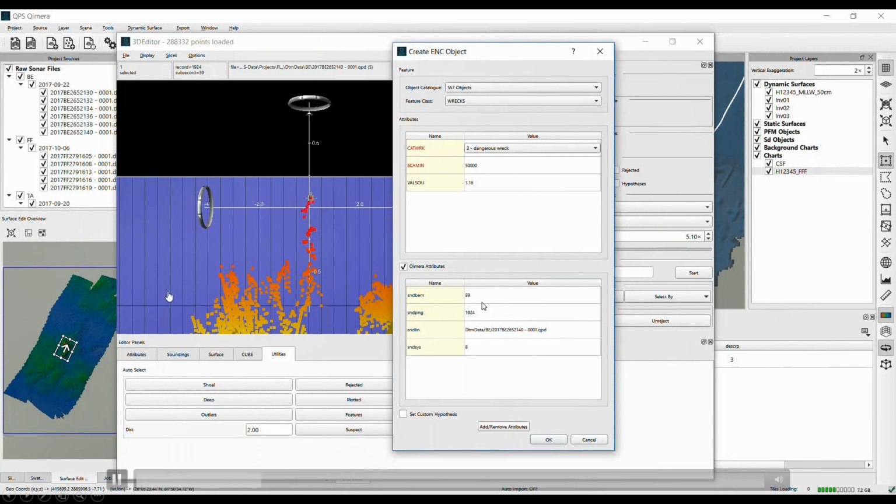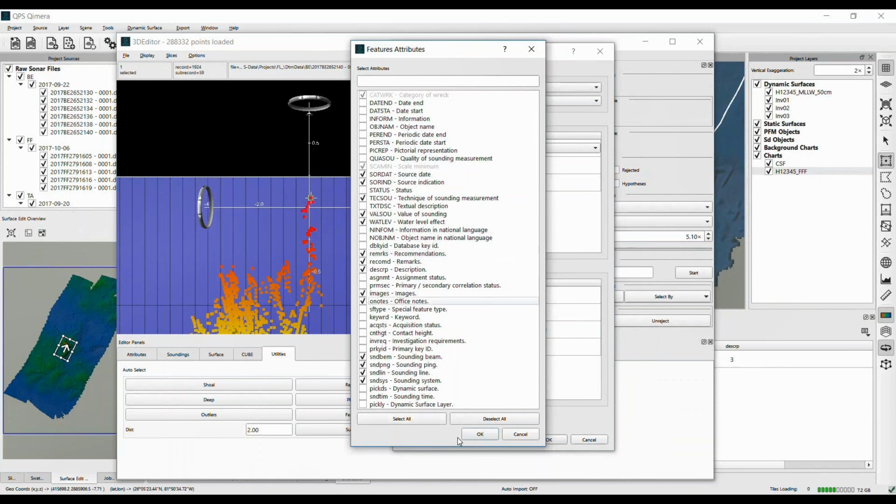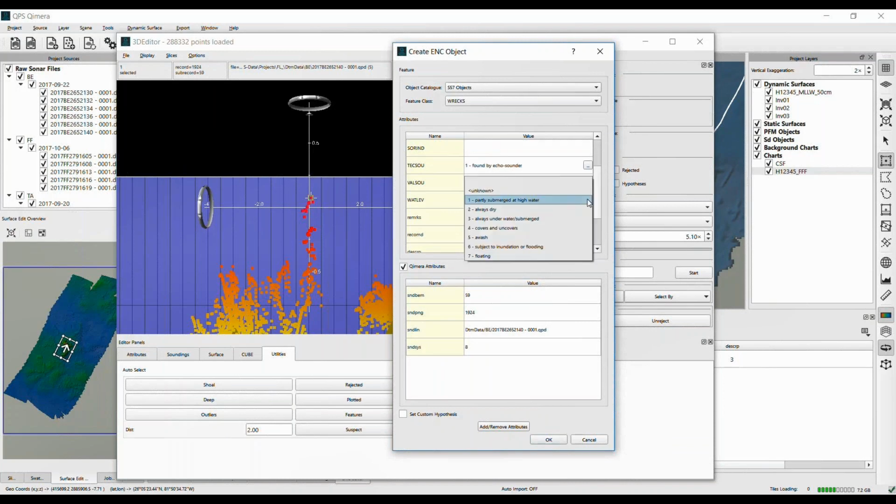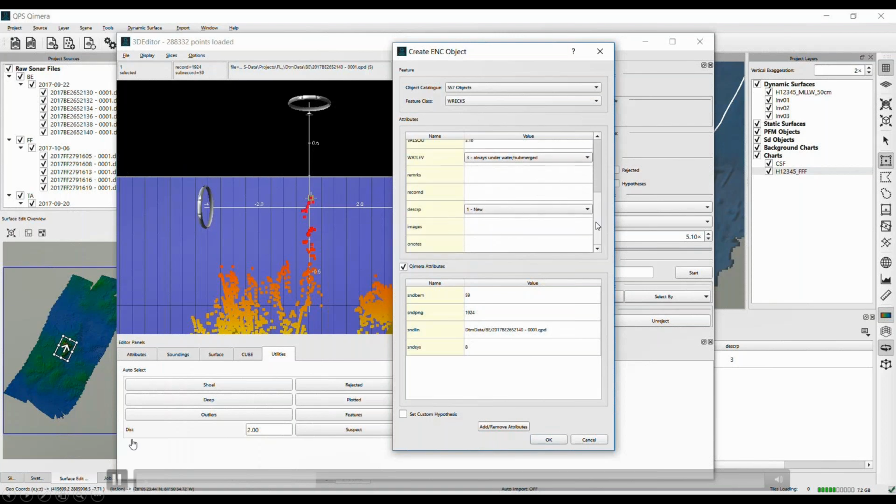So I label it as a dangerous wreck. And now the next thing I'm going to do here is add some more attributes that would be typical for a wreck. Things like source date, source indicator, the TEXTSOU, the water level, remarks and recommendations, description, and so forth. The next time I go to create a wreck, these attributes will already be ready for me. So this is just the first one. Now let's change the water level there. And now we have the link between feature and sounding, which is important.